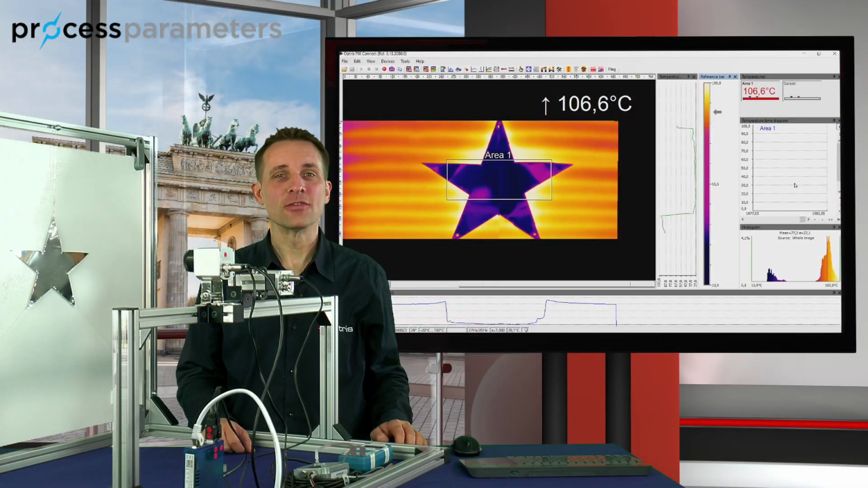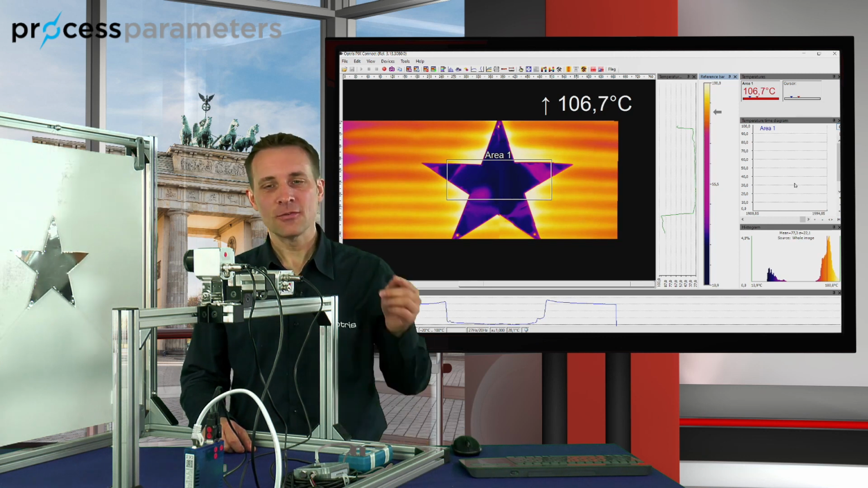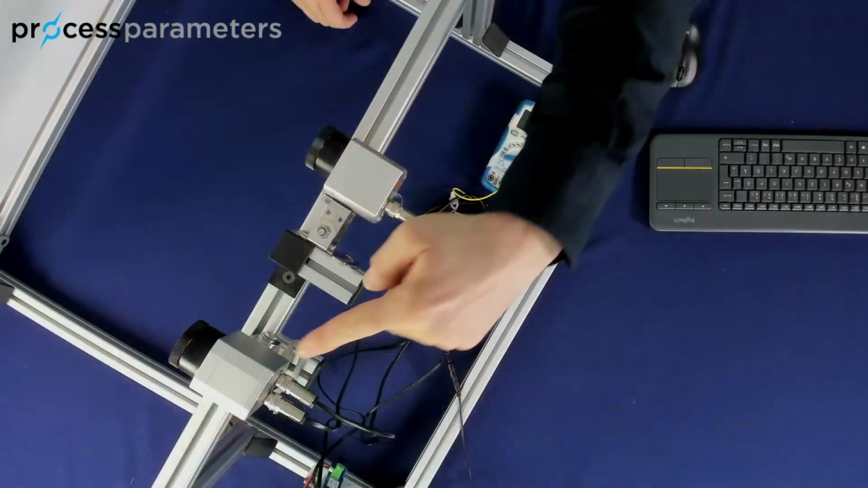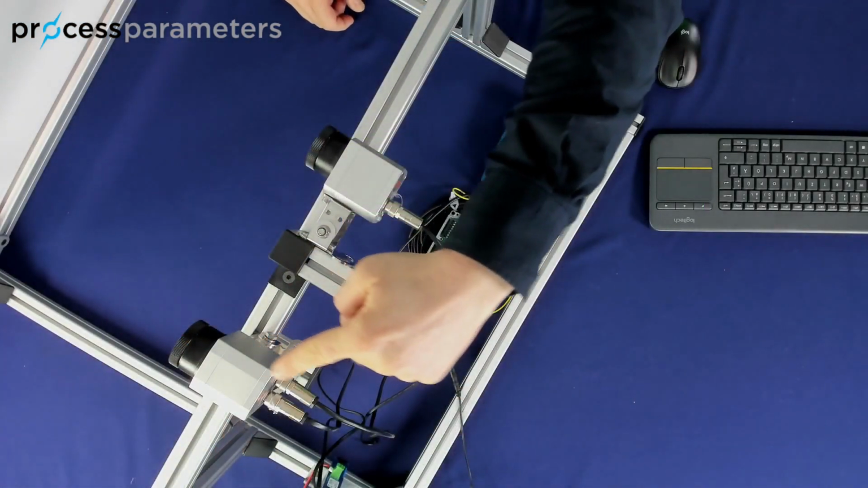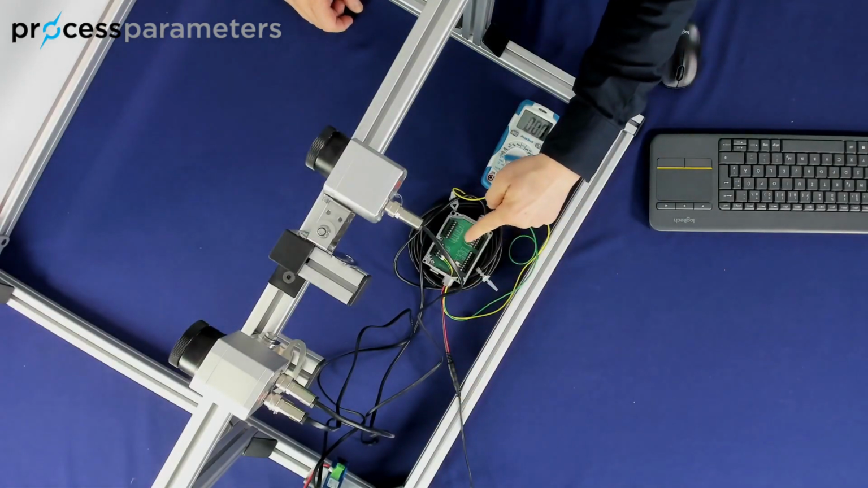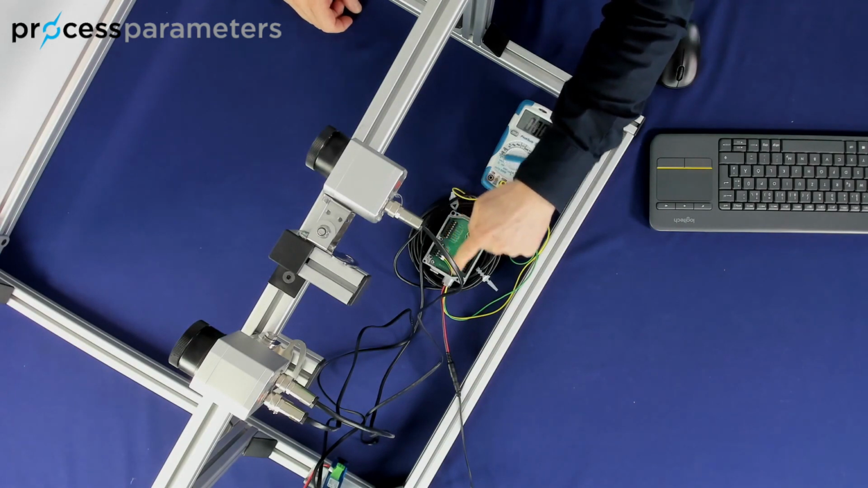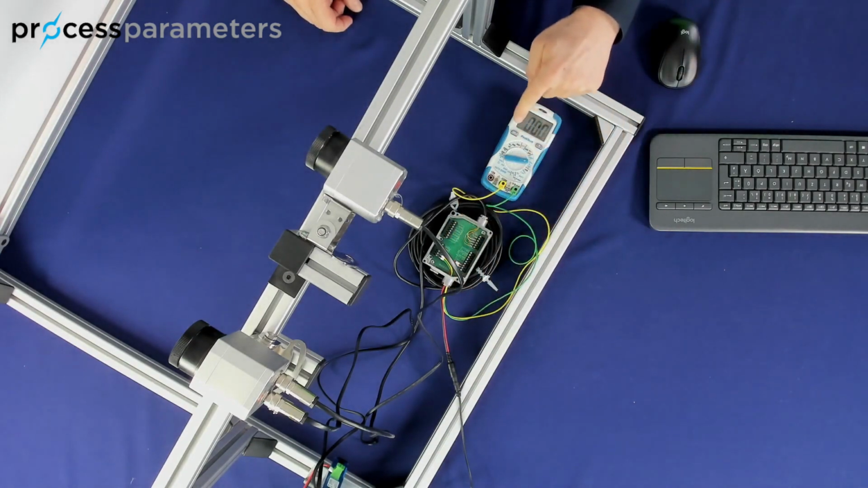To forward the temperature information as an analog signal of the measure areas for the complete merged instance, you have to use the industrial process interface, which must be connected at the master camera. So as you can see here in our experiment, we have the master camera, which has a direct connection to our process interface. At the process interface, we have an analog output channel to our multimeter, which shows us the temperature information as a current signal.